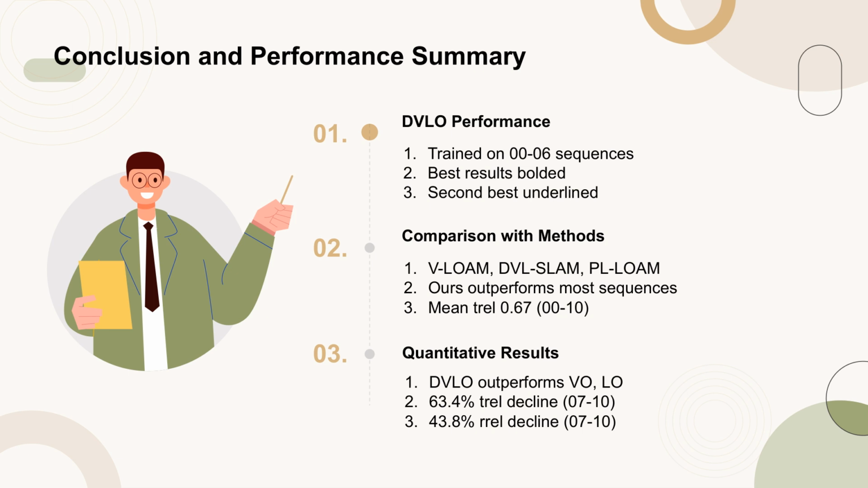Additionally, our DVLO outperforms visual odometry, VO, and LiDAR odometry, LO, networks, with a 63.4% decline in translational error, TREL, and a 43.8% decline in rotational error, REL, on sequences 07 to 10.